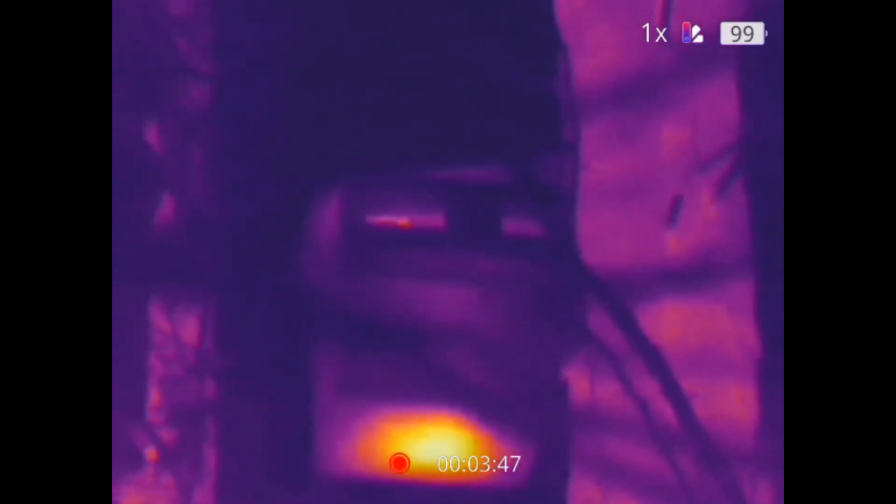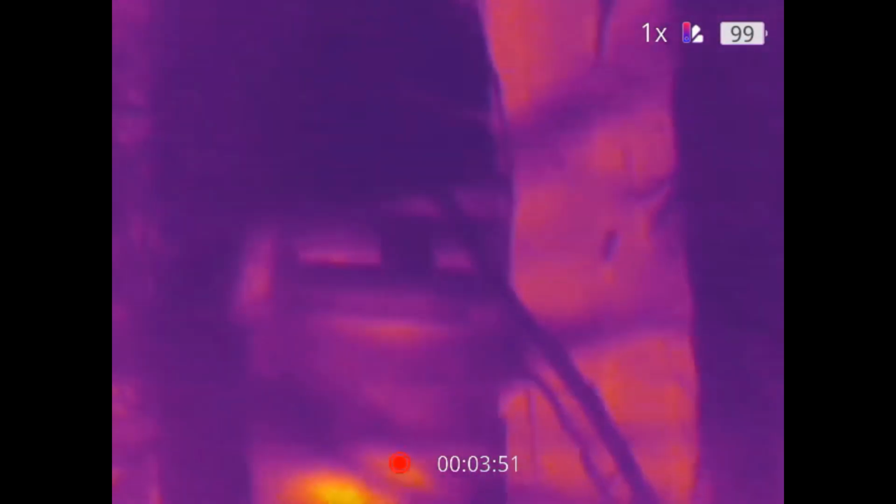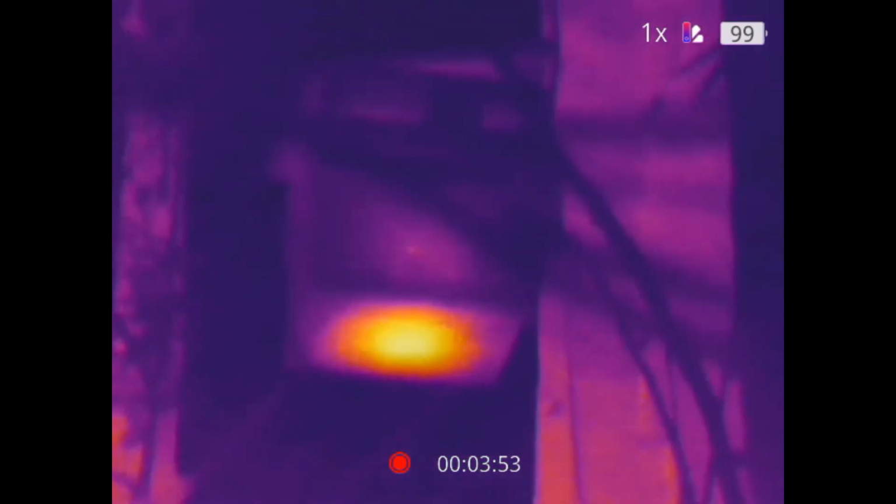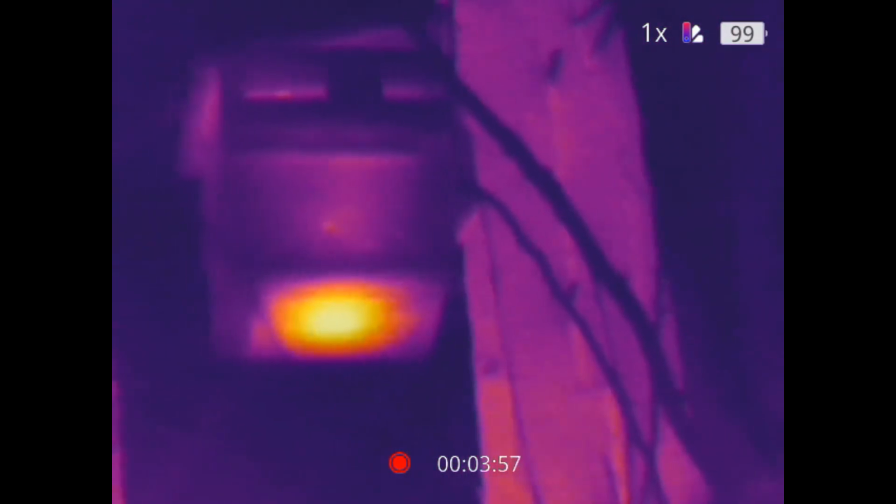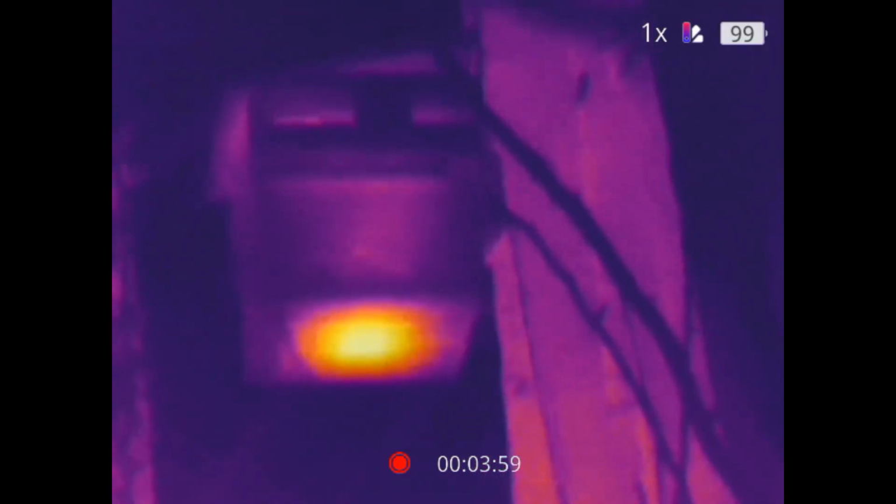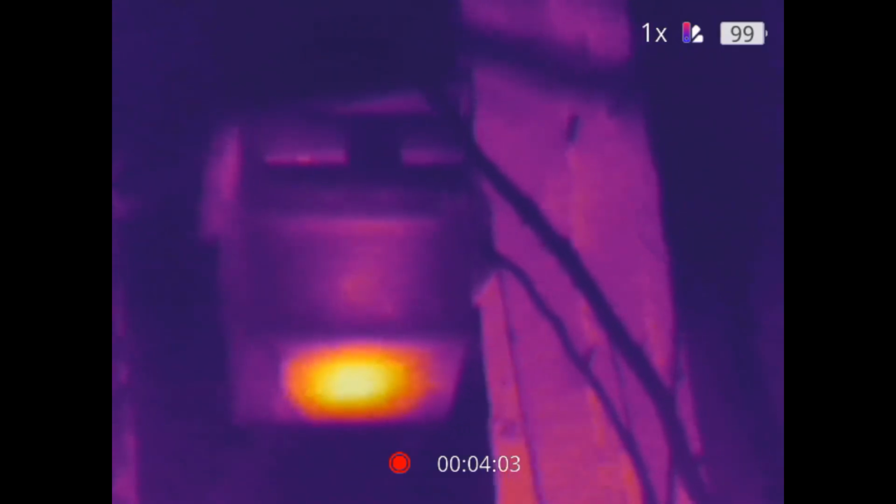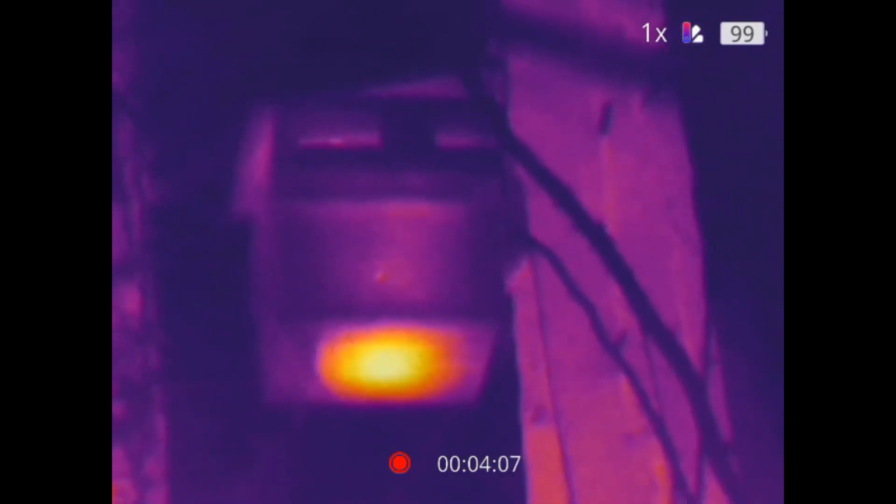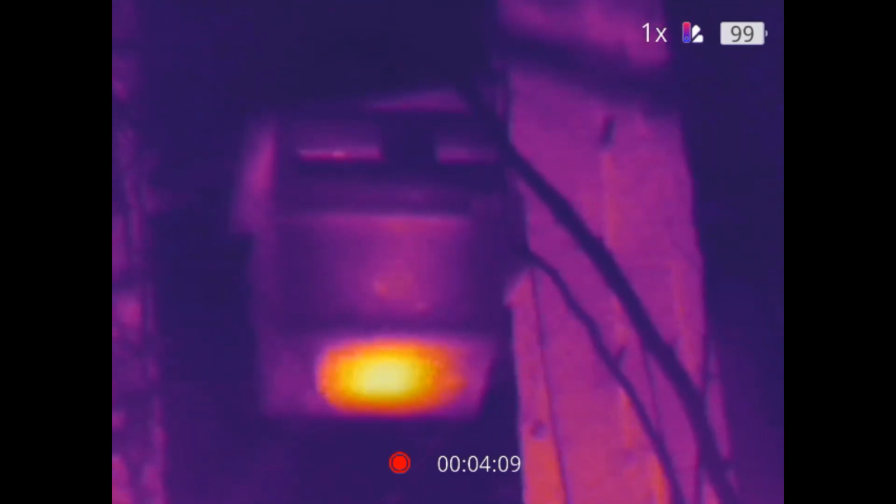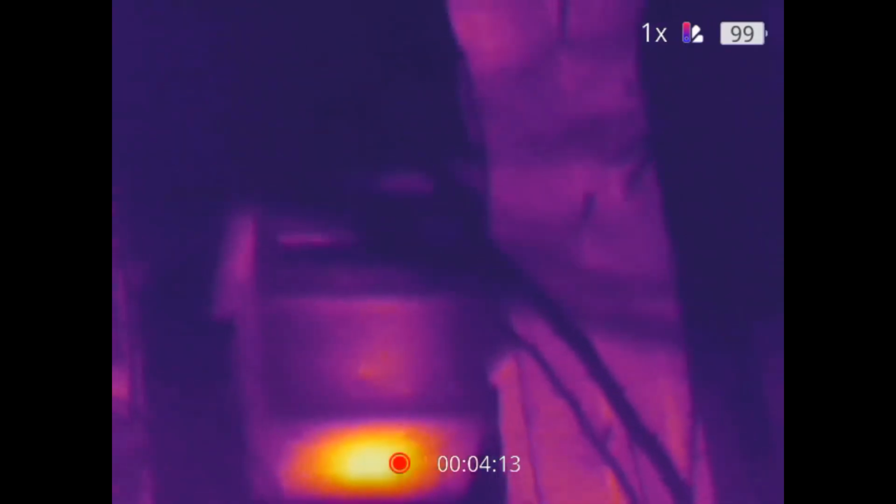You can see above the bottom of the squirrel box, there's a somewhat obvious predator baffle, a tunnel into the squirrel box at sort of the top of the nest box. And there's an entrance into the nest box at the end of the predator tunnel. And you can see a little bit of red heat signature coming out of that entrance into the box.